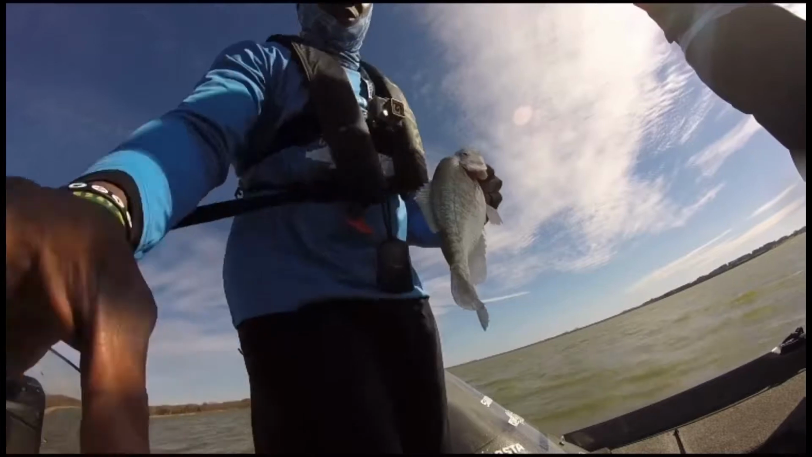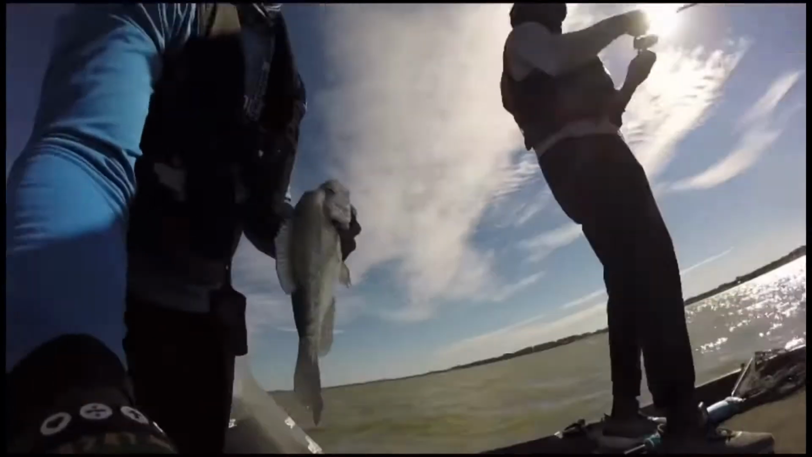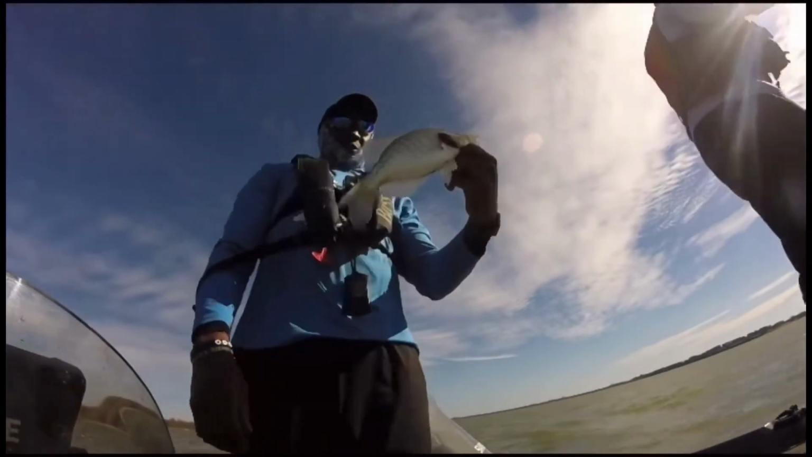What we're doing today is just putting fish in the boat. Anyway, he thought he had some. But anyway, here's our first slab in the boat.